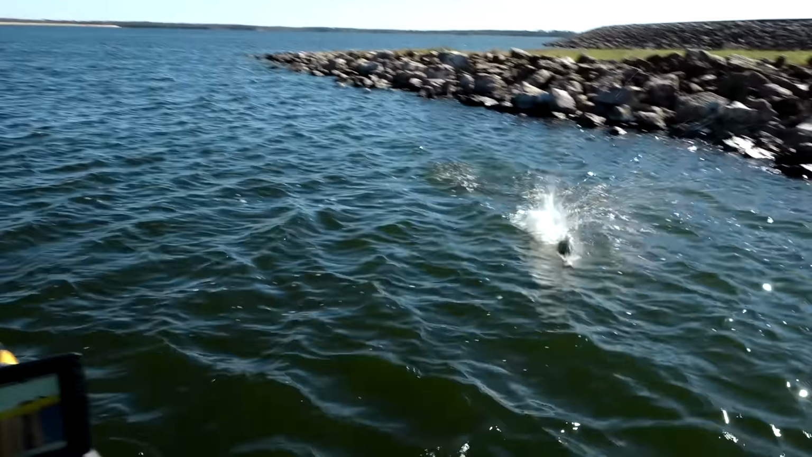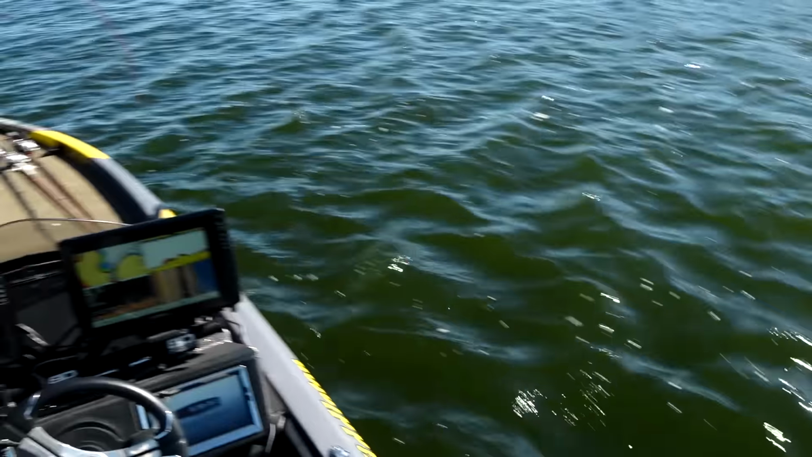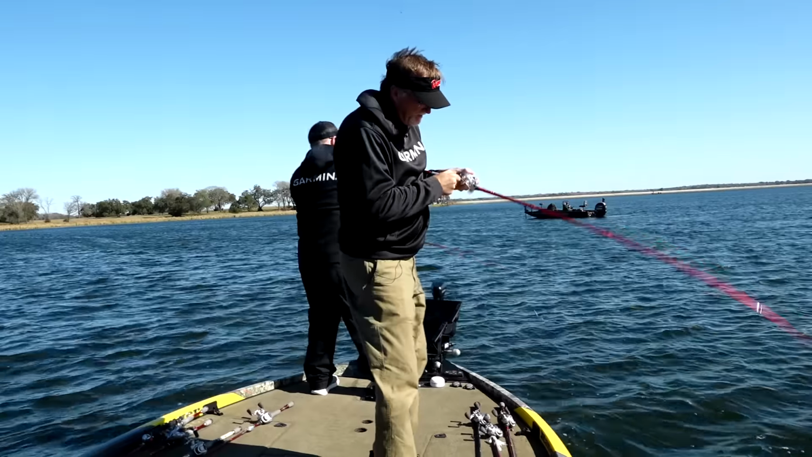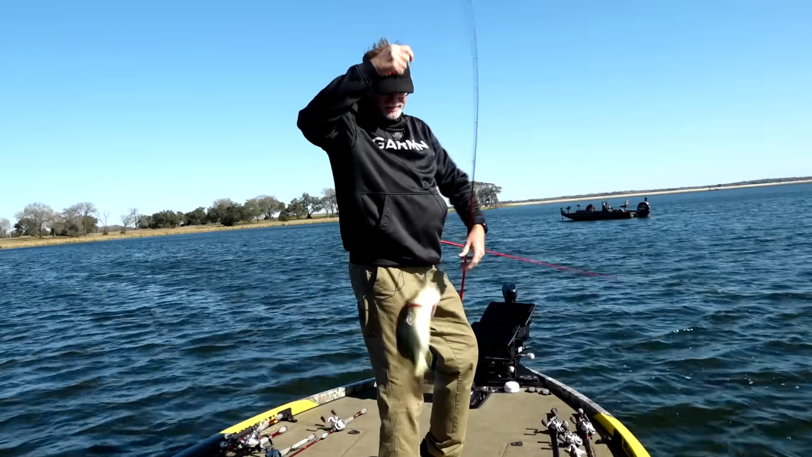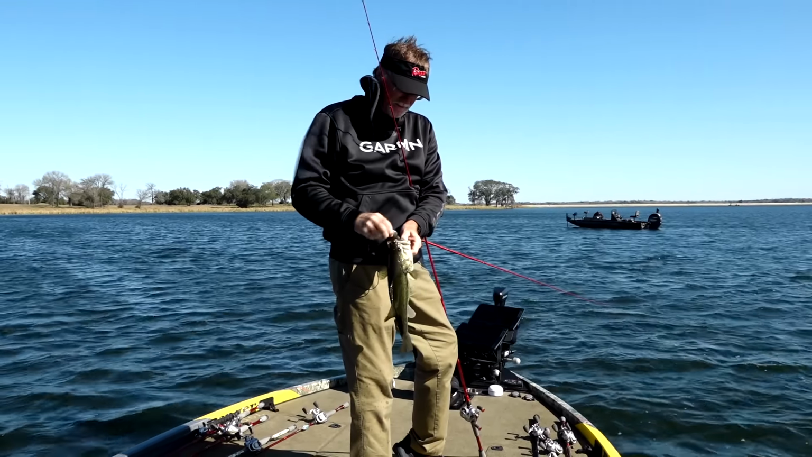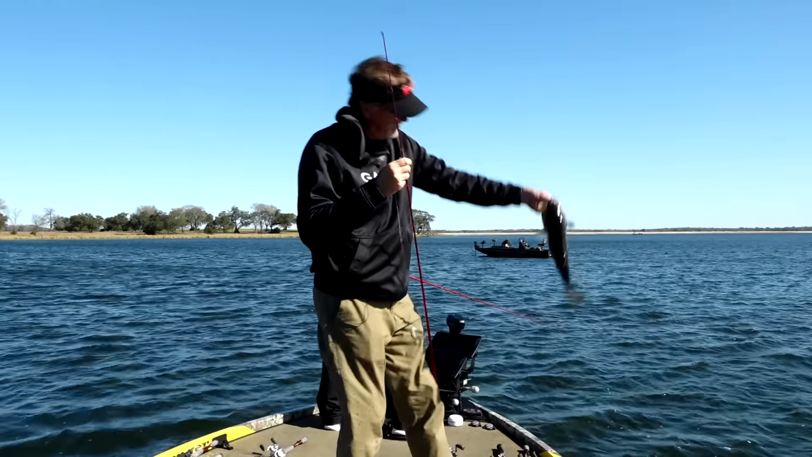I listened to my own medicine right there, didn't I? Well, I'm looking at the forward. You can see all those fish out there in 7-8 foot of water, and yeah, we've been catching them early on the rocks. But I counted him down a little deeper, and whack! God, these fish are so fat on this lake.